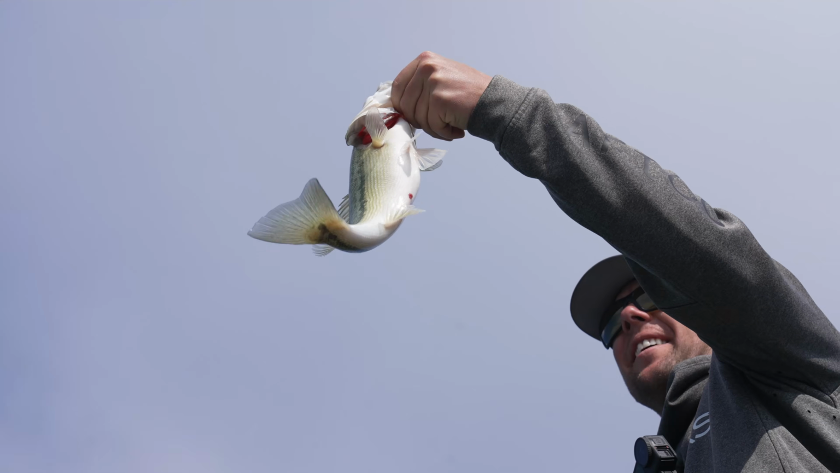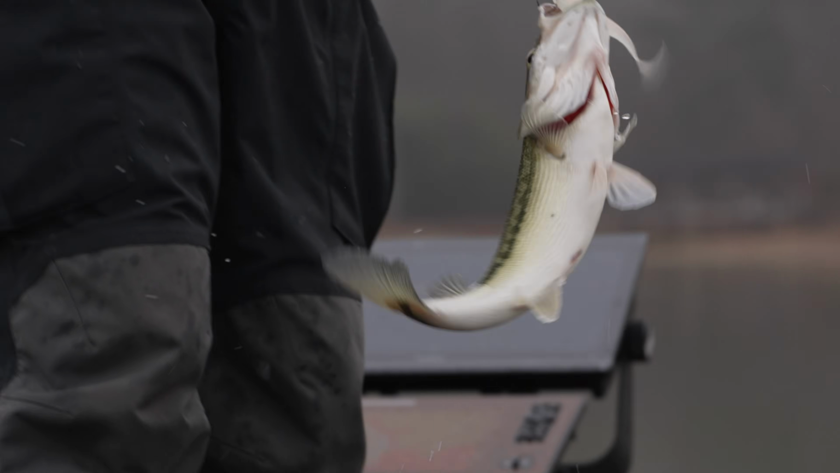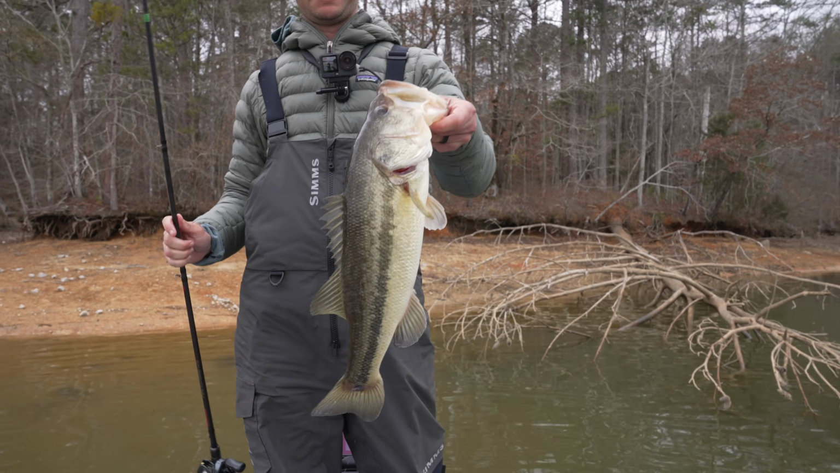So that's actually a good fish. That's a good one, dude. 2-pounder? Wow. Dirty water, middle of the creeks. That's the game changer fish right there.